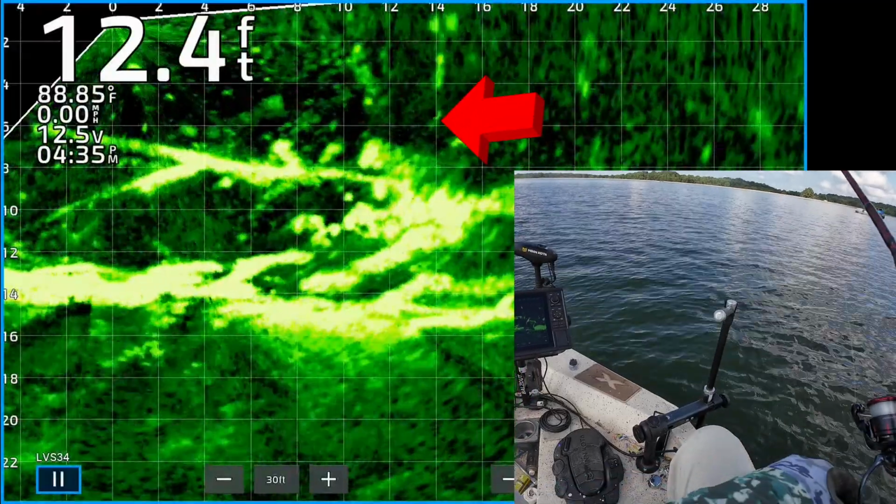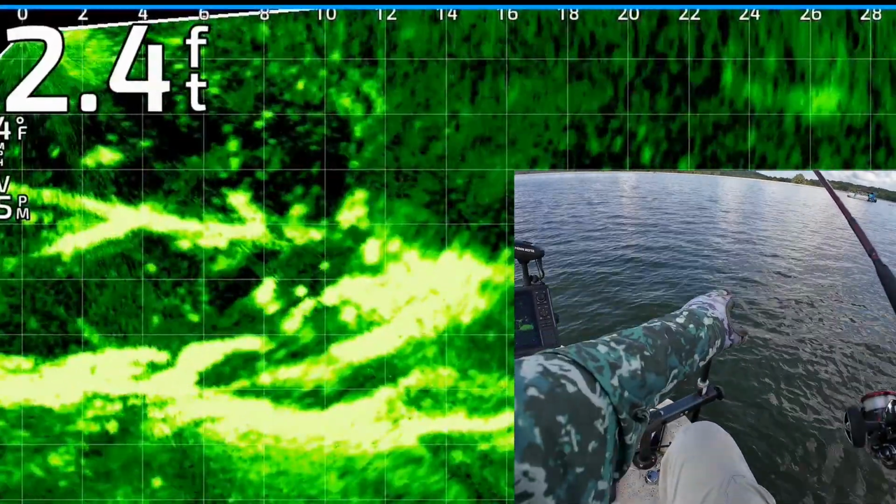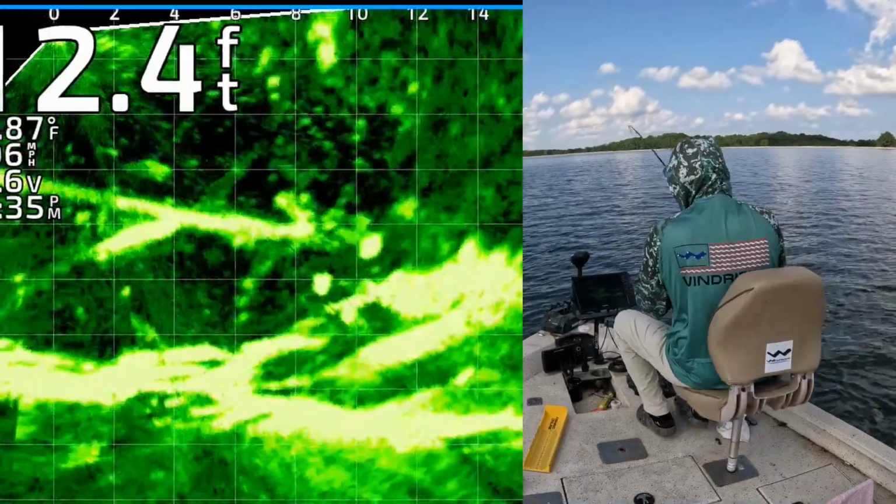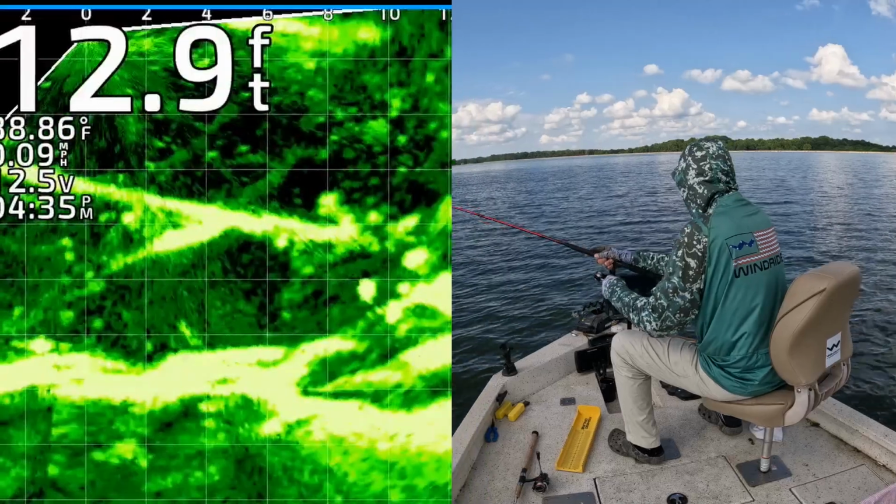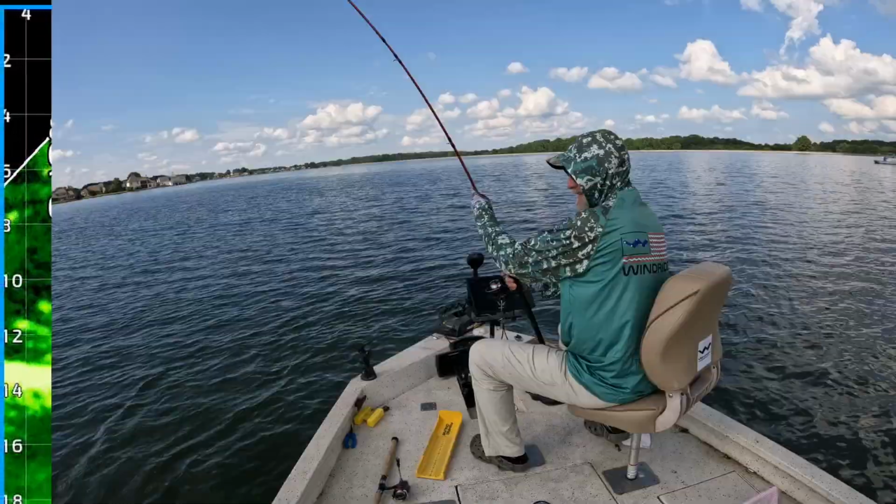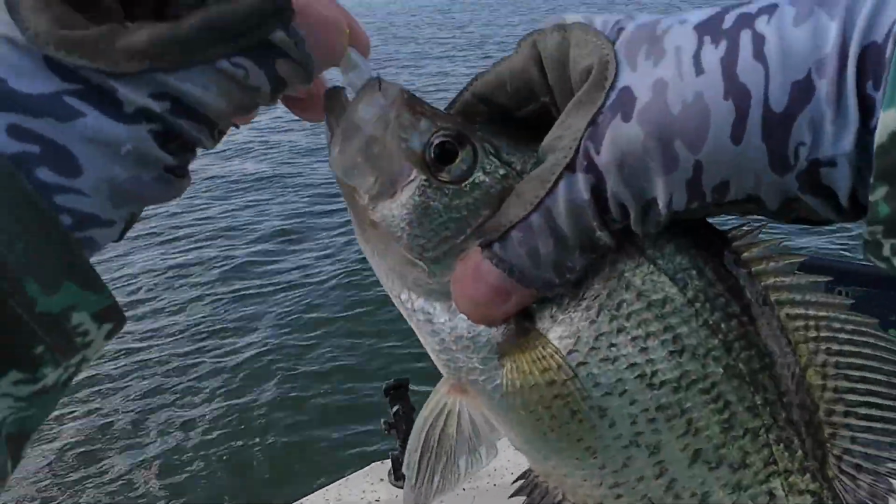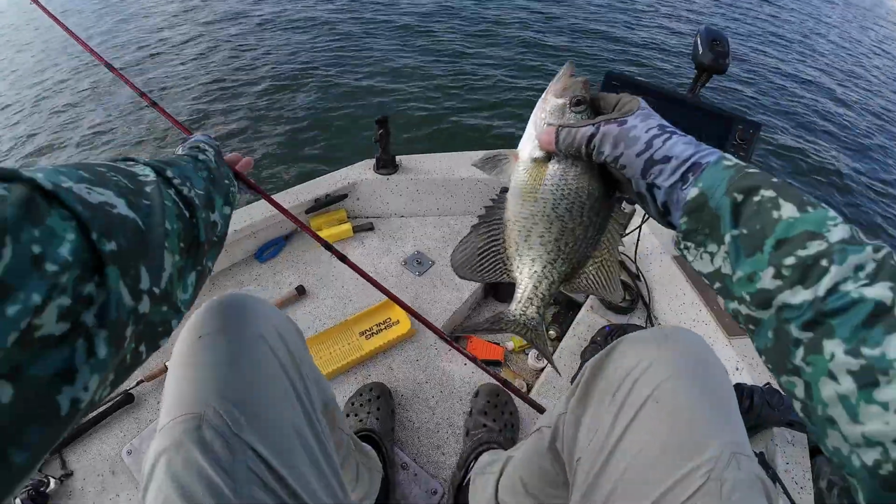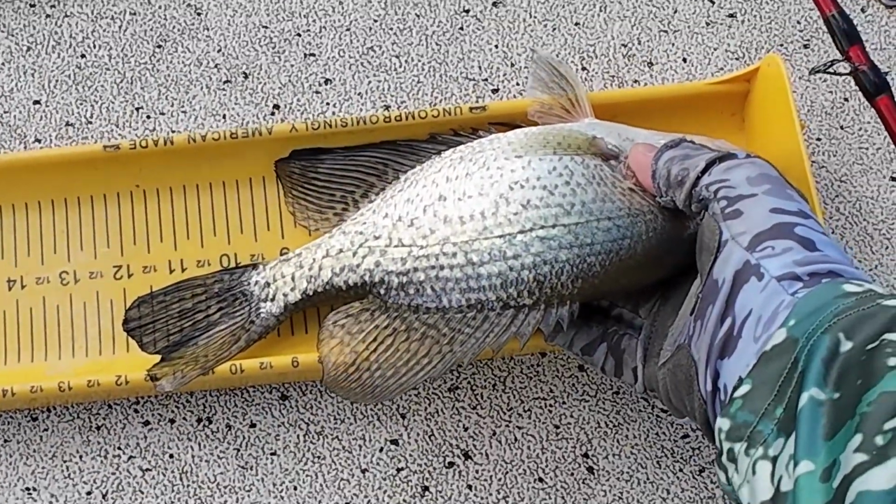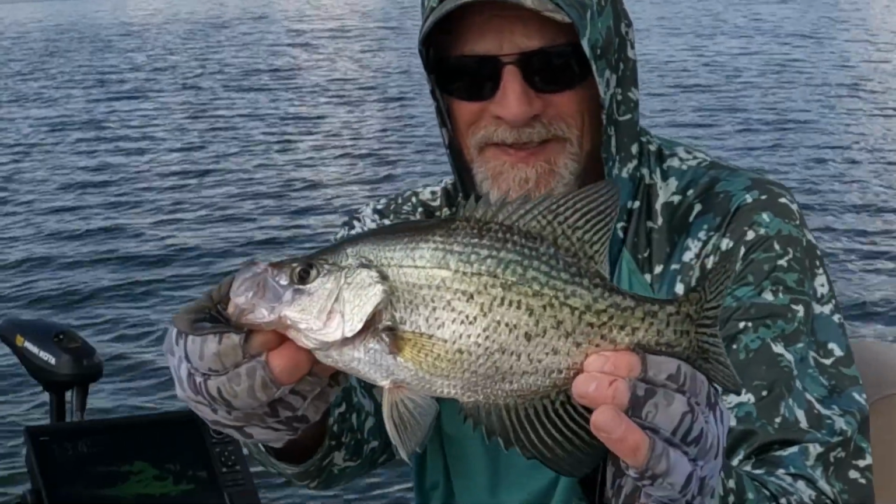There is the jig and weight. I'm bringing it right on top. It's like one got it right there. There we go, got that one. Decided to take a bite out of that mass right there. Get in the boat, little fella. It's 12 inch. Black crappie. 12-incher. Nice.